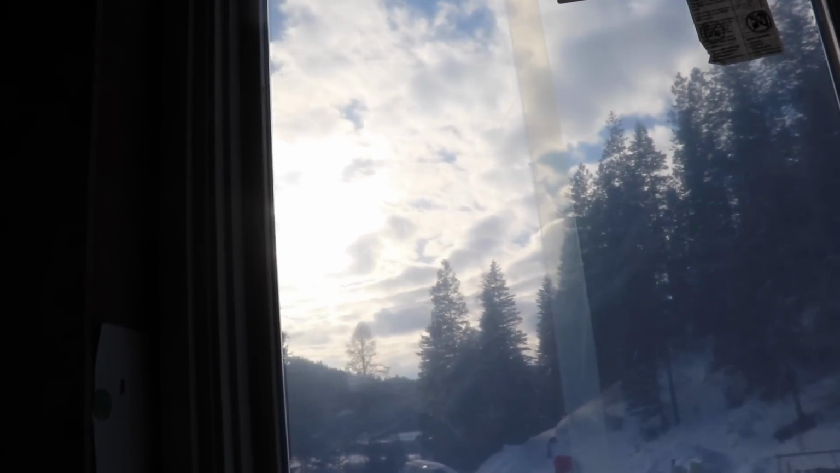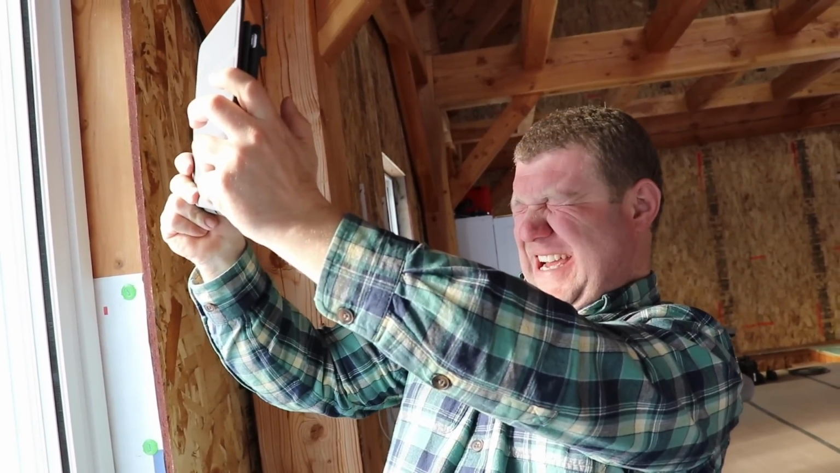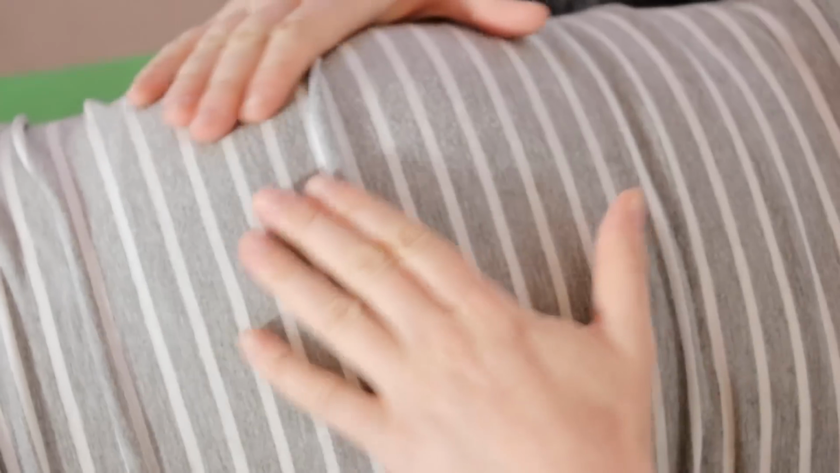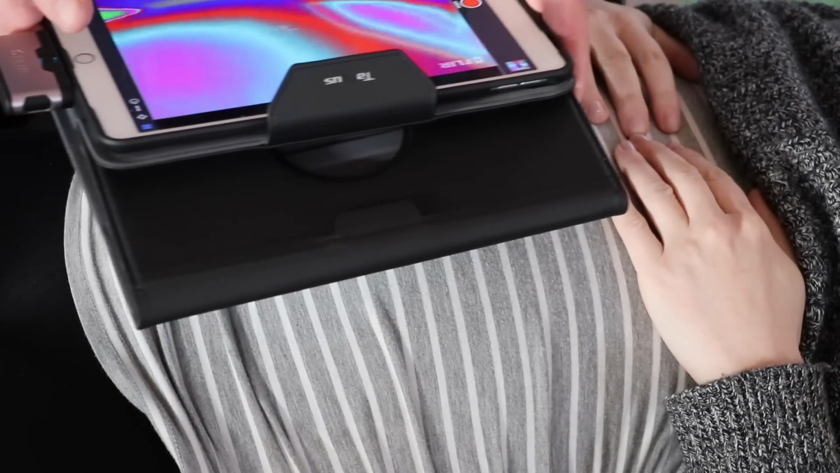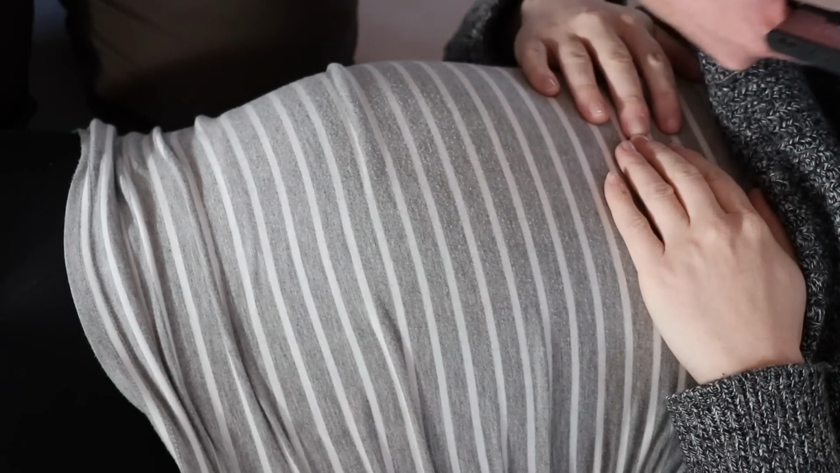Things not to do. What's the temperature of the sun? 93,121 miles per second. Oh, my eyes! What is the gender of your baby? Boy, girl, boy, girl, boy, girl, boy, girl.